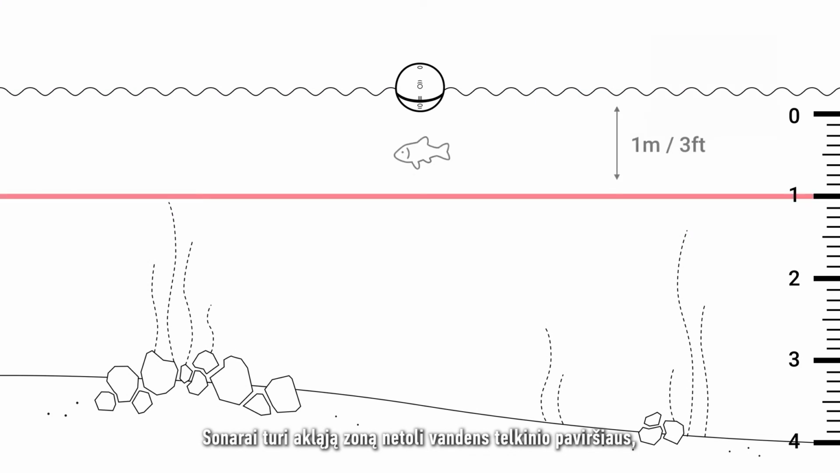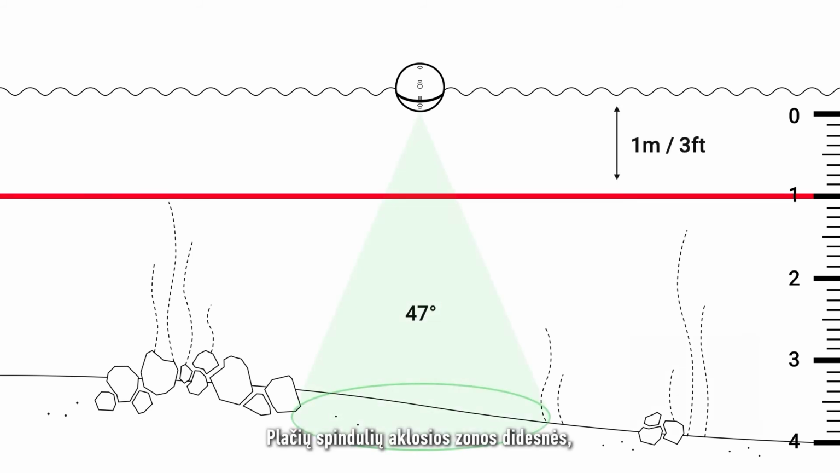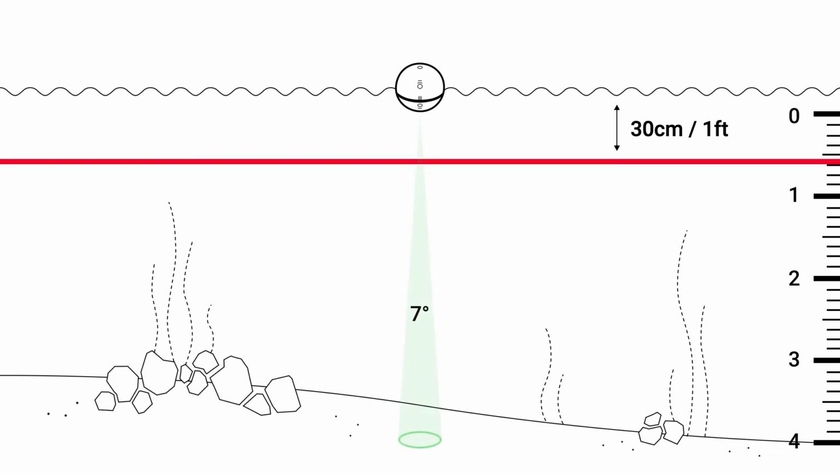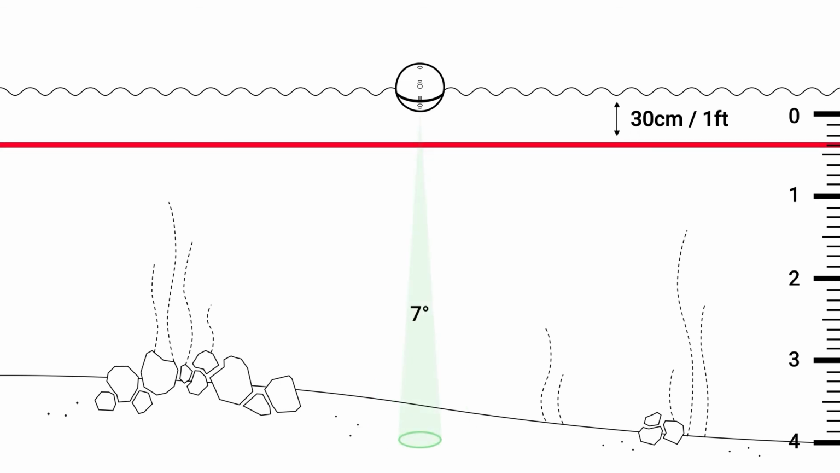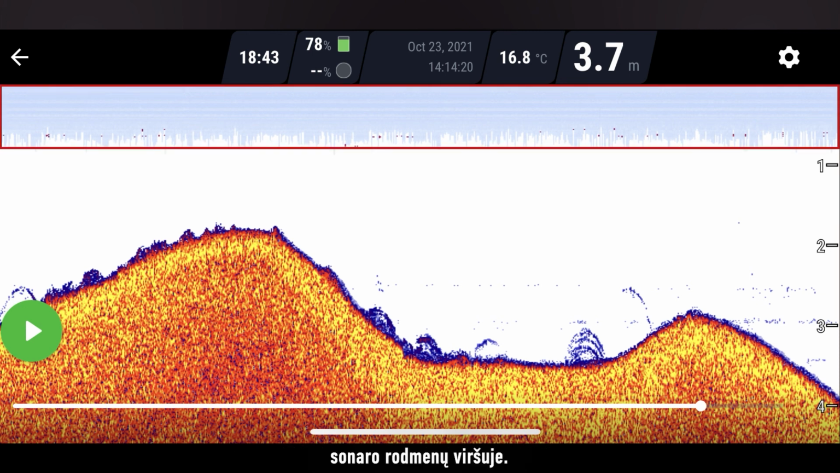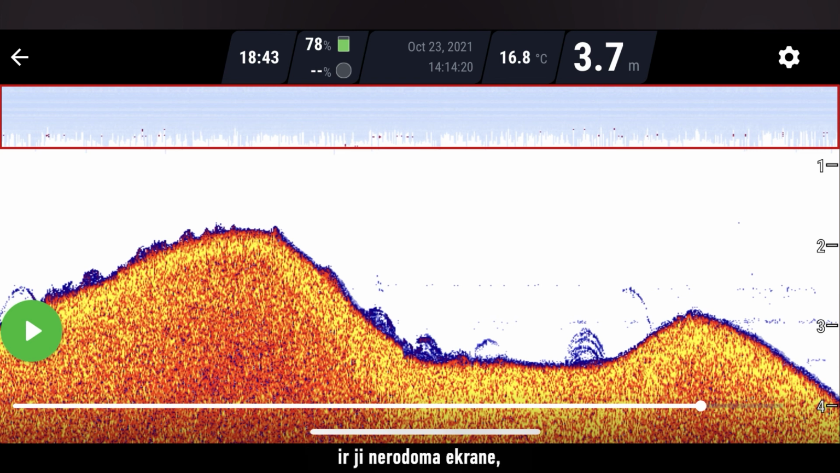Lastly, sonars have a blind zone near the surface of the water in which they cannot detect fish. Wide beams have larger blind zones. Narrow beams have smaller ones. You can identify the blind zone by this blue line that you will see at the top of your sonar readings. So, if you see a fish swim directly under the sonar and it doesn't show you anything, it means it was in the blind zone.